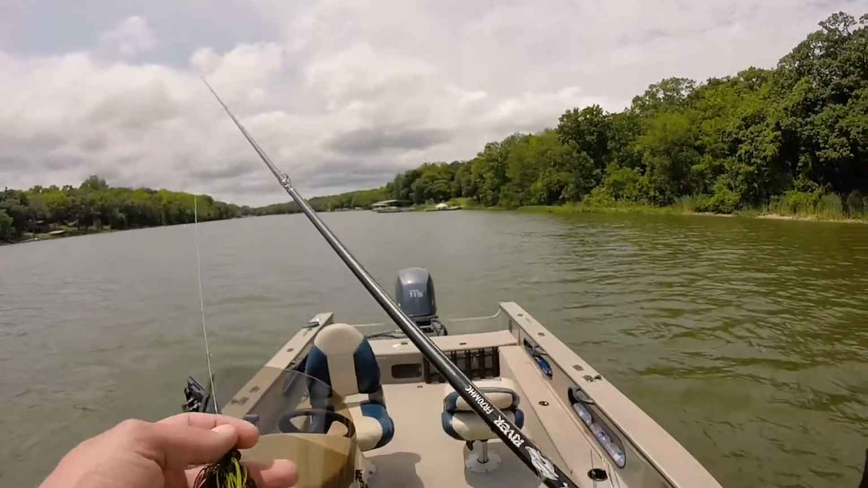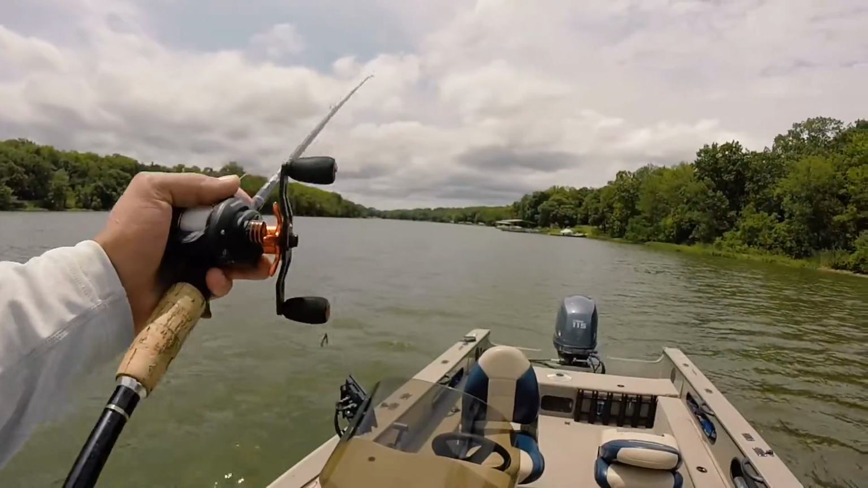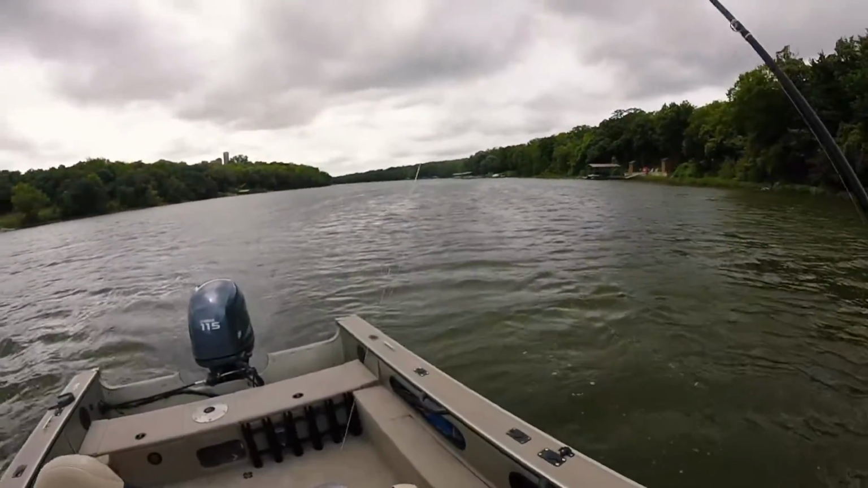But I've been catching them pretty good, and as long as there's not any brush around, you can usually get away with 14-pound fluoro. So pretty much just start dragging around the hard bottom, and if there's one home, we're probably going to find them. So let's do it.